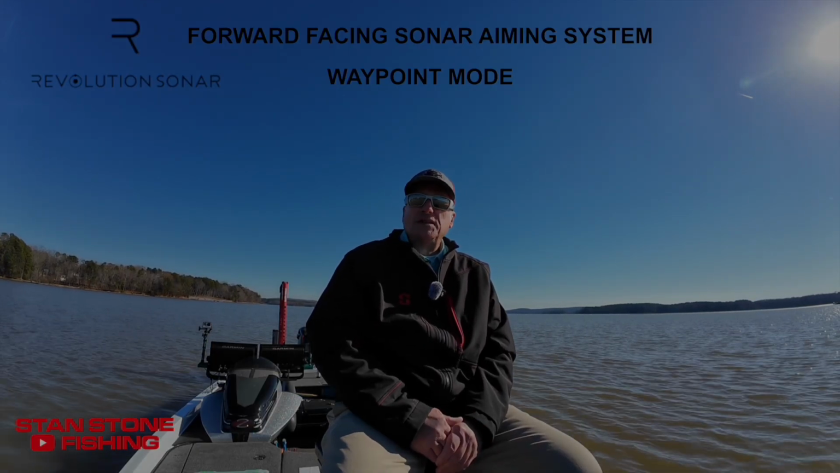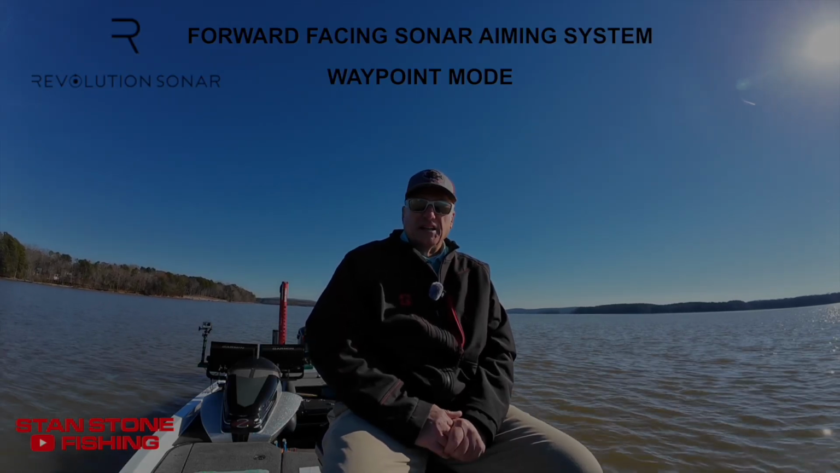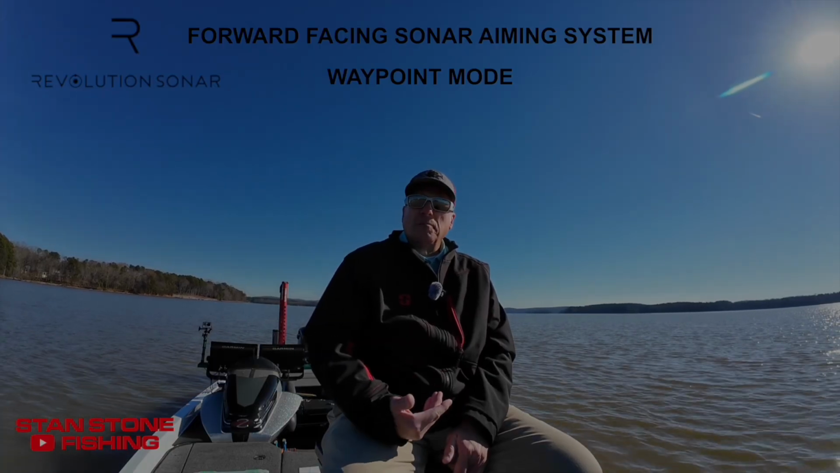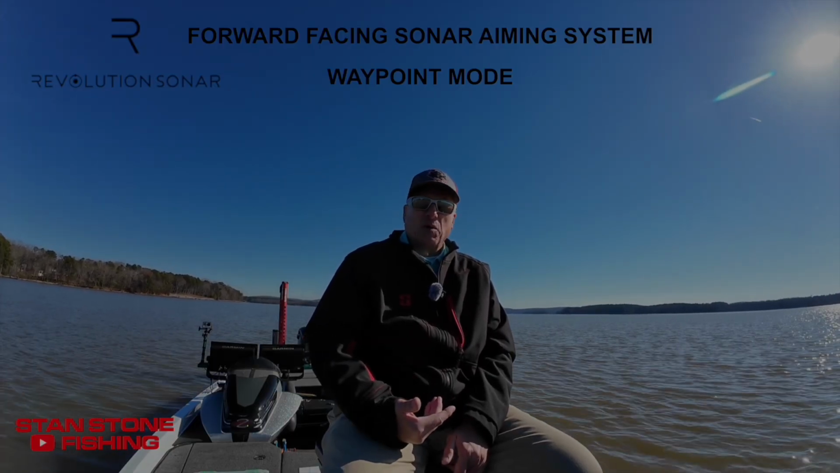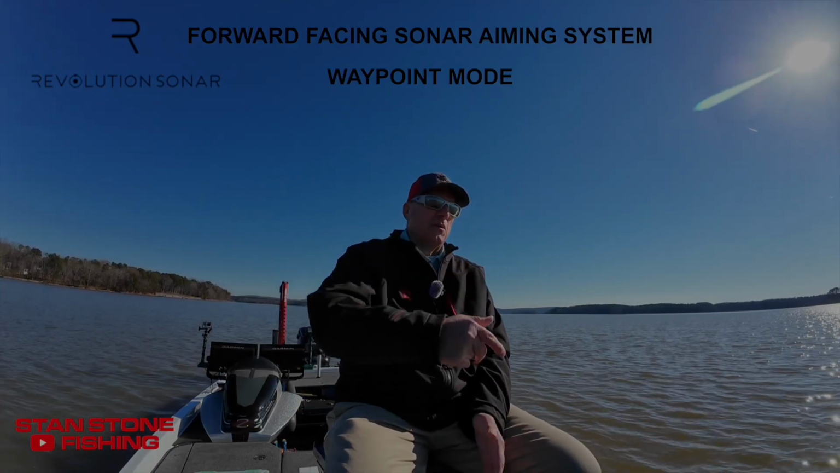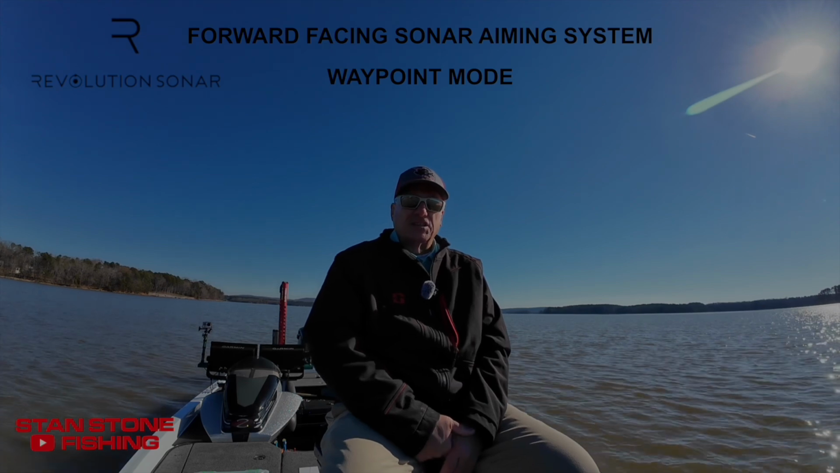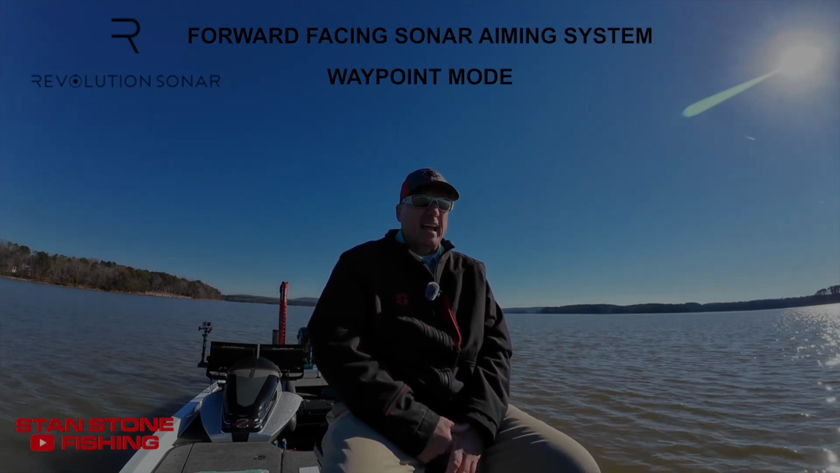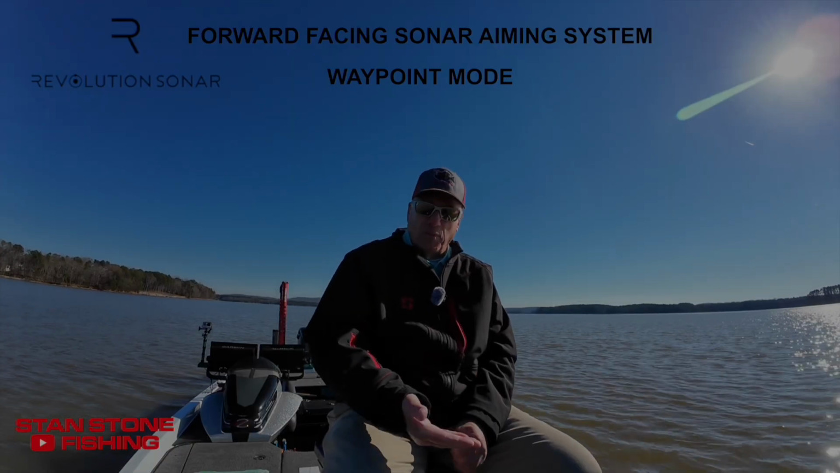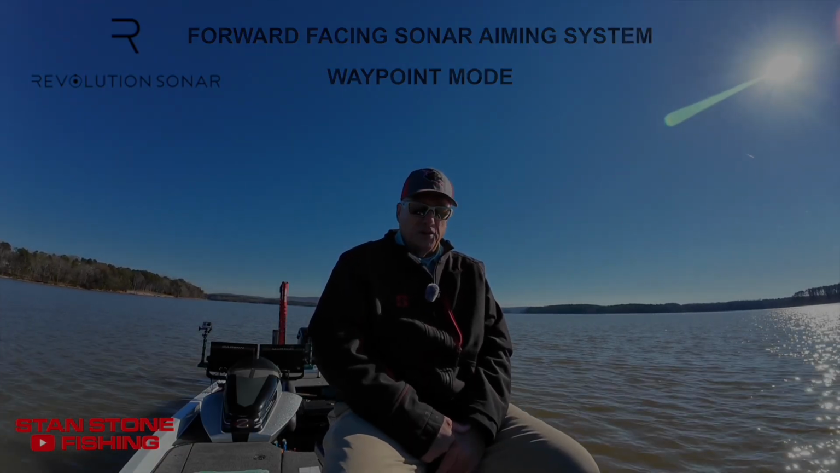It will always remember the last waypoint you set. So anytime you go into waypoint mode, it's going to automatically remember that last waypoint. If you're 5 miles down the lake and you set a waypoint and you move 5 miles back up the lake, it's still going to aim at that last waypoint that you set until you set another waypoint. I'm going to go into waypoint mode and show you how it works.